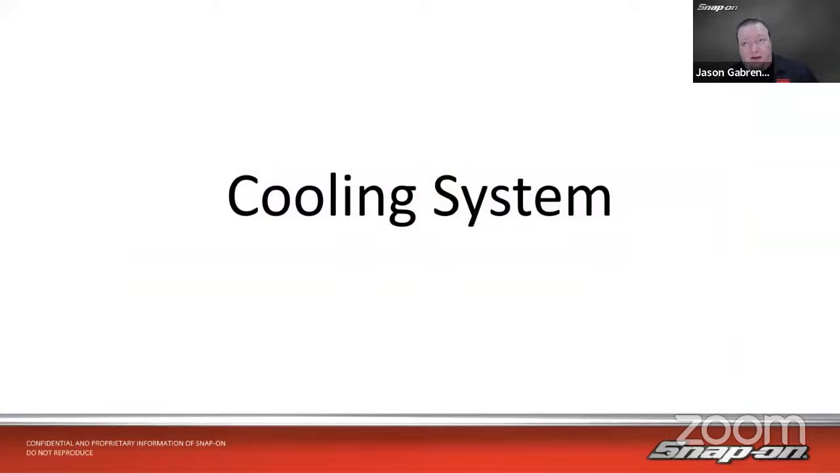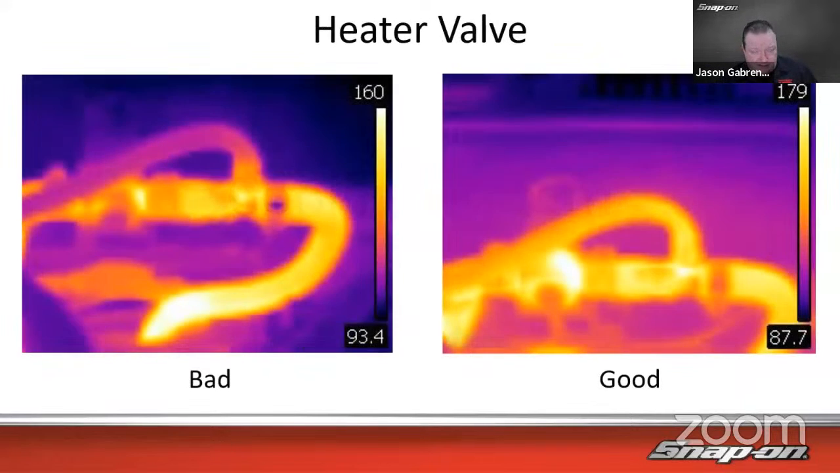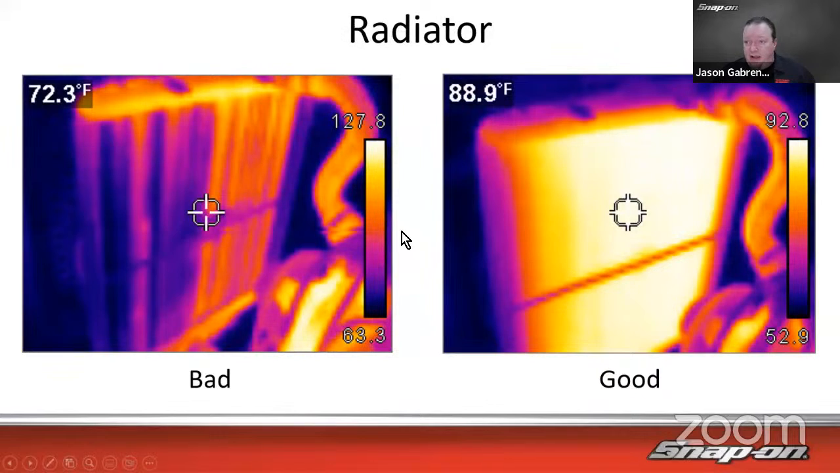How about the cooling system? That's another one that might pop in as a fairly obvious thing that you could use thermal imaging on, because it's anything that generates heat, right? So you can see if a heater valve is not working. You can see the coolant's there, but it's not flowing through here. So it's just not doing what it's supposed to do. And then after the fix, you can see where it opens, everything has a nice amount of flow going through there.